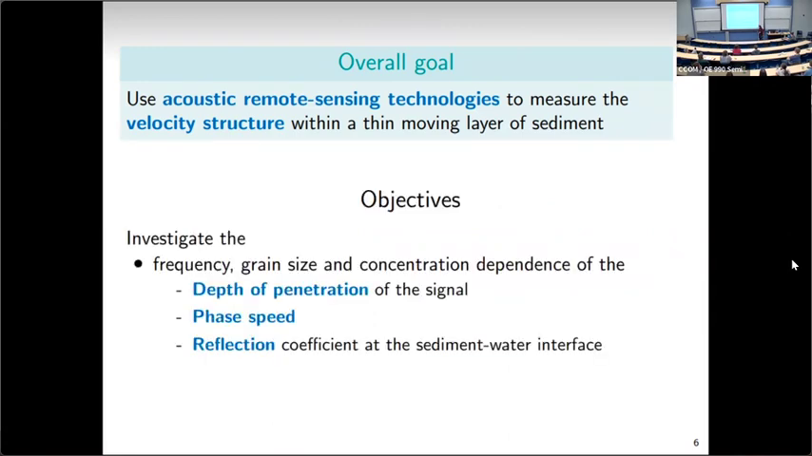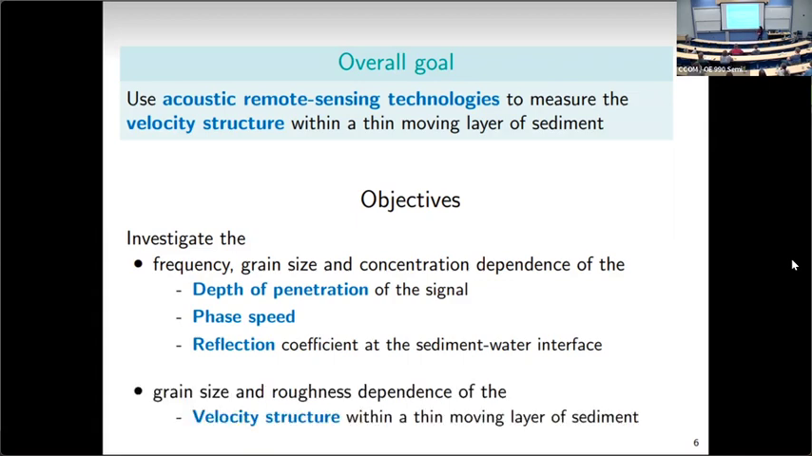And so to first do that, you really need to understand how this high frequency sound interacts with the sediment underwater when the sediment is stationary. And so the first part of the talk investigates the frequency, grain size, and concentration dependence of the depth of penetration of the signal or the attenuation, the phase speed, and then the reflection coefficient at the sediment-water interface. And then in the second part of the talk, I'm going to look at the granular flow measurements, so investigating the grain size and roughness dependence of the velocity structure within a thin, high concentration moving layer of sediment.